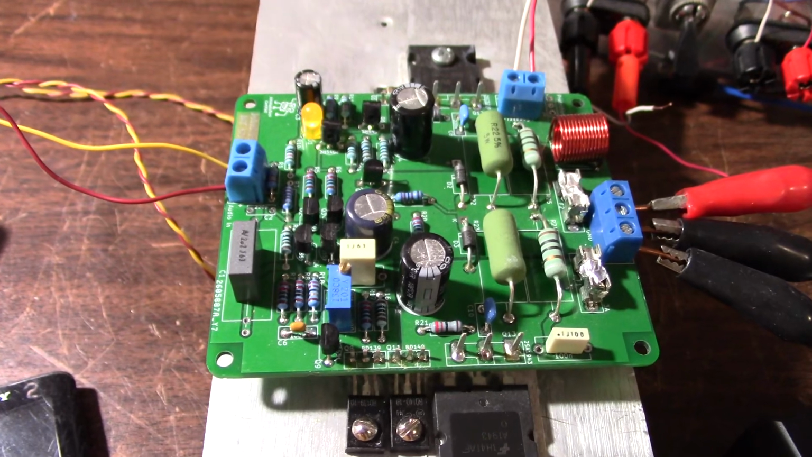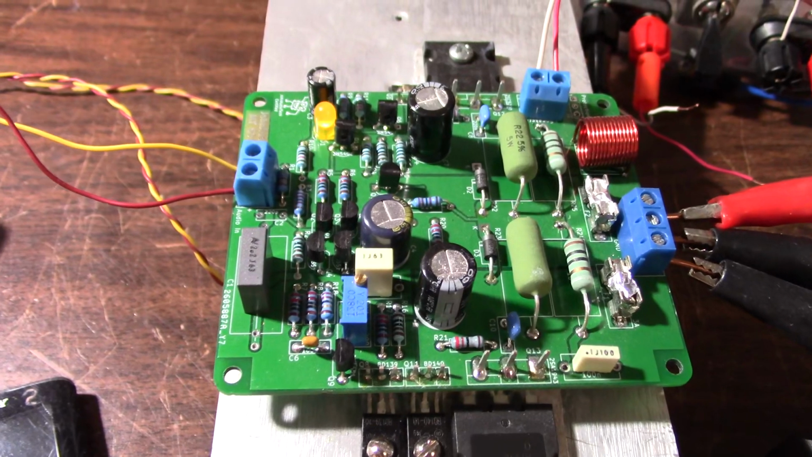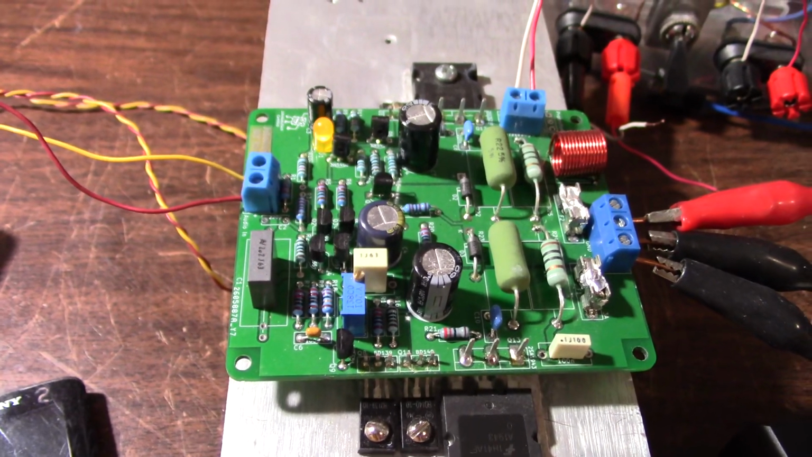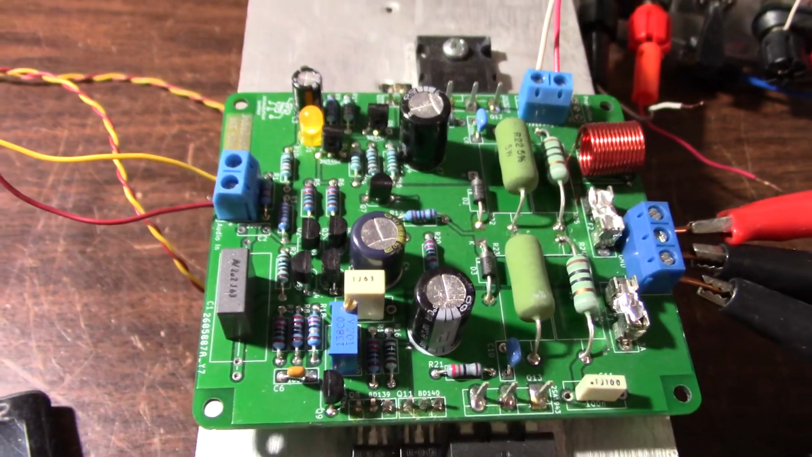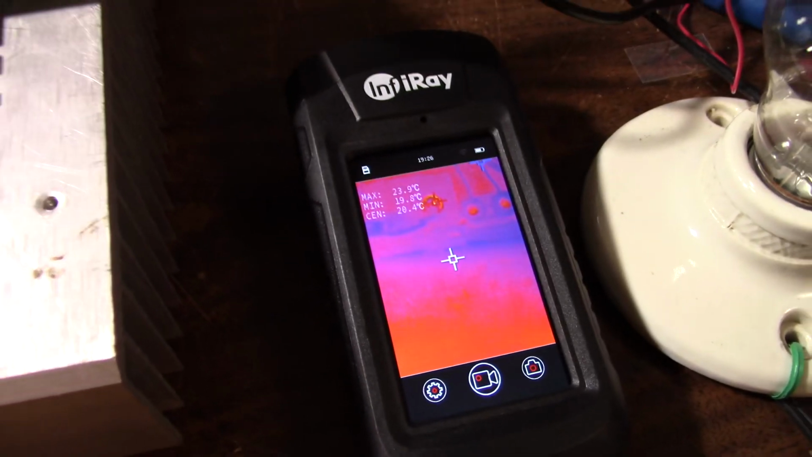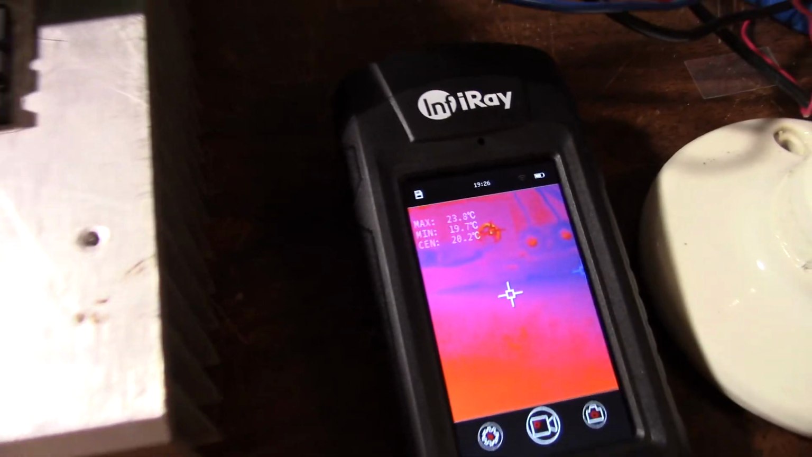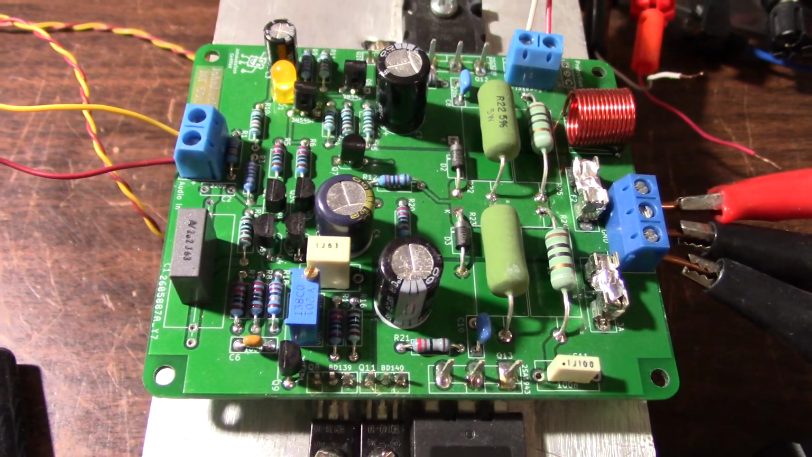Okay, I have the JAT 501 amplifier set up here, and we'll get a thermal signature of it. Since I don't want to hold two cameras, try to film the screen of the other one, I'll just shoot video on that and do a voiceover. This does not record sound. It would be kind of nice if it did. I don't know if that's common with these cameras or not. But I'll just do a voiceover with that.